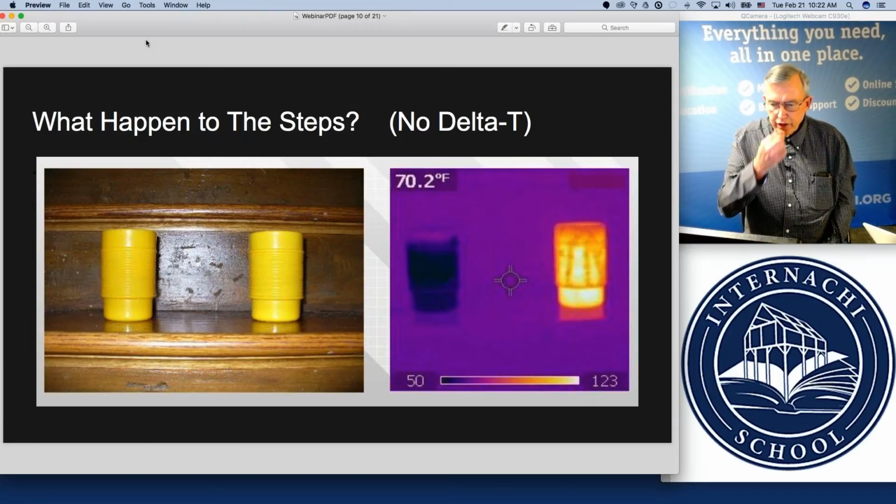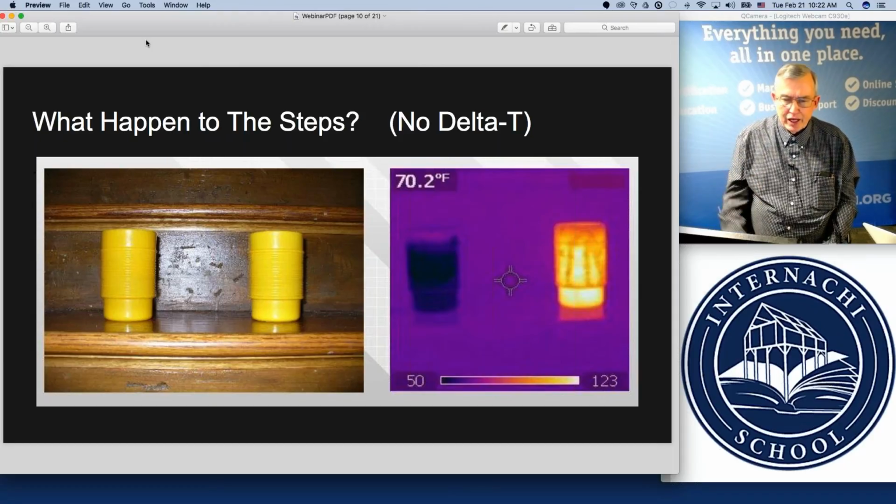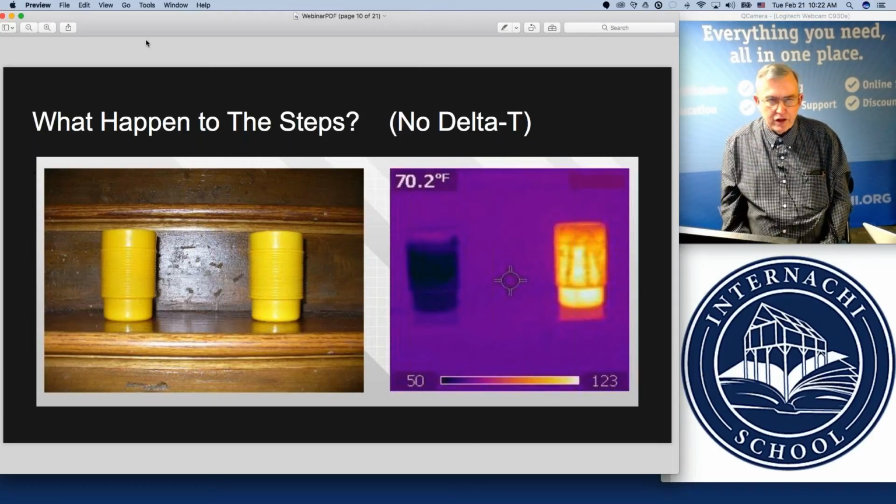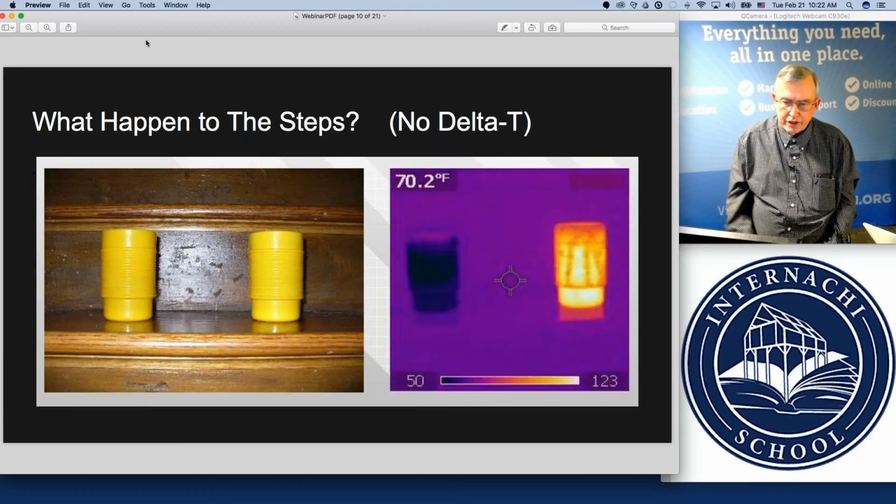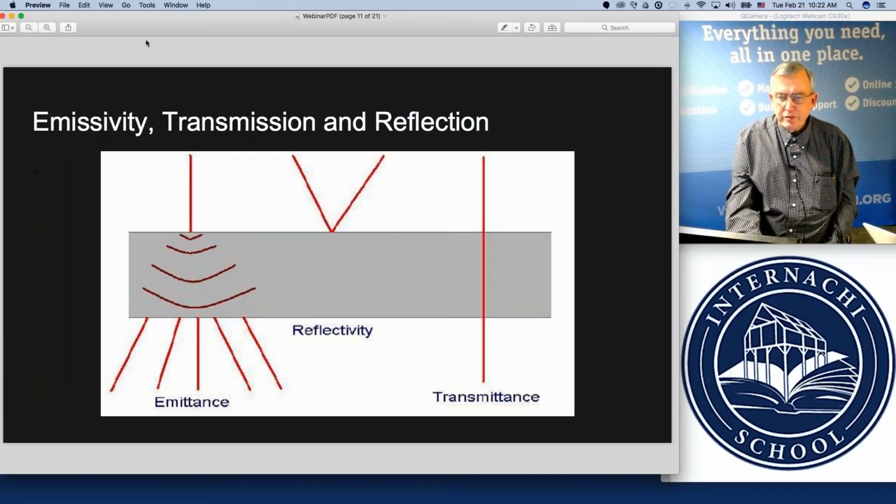So with the thermal imaging camera, there's a variety of different color palettes, and we talk about that in our class and how you can utilize those different color palettes for different purposes. Okay, let's go to the next image here.